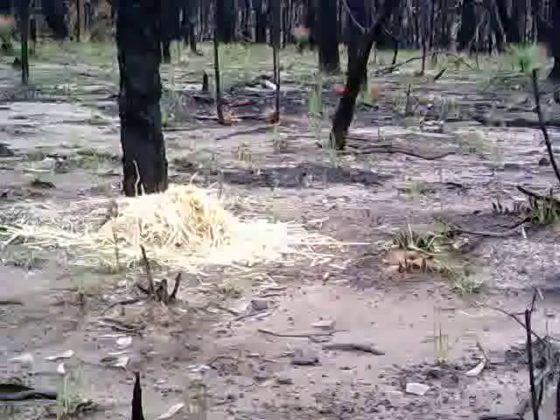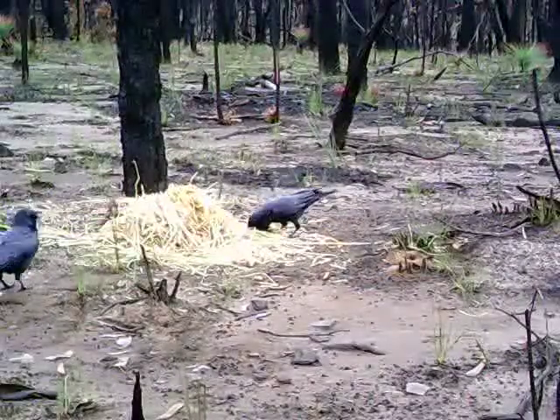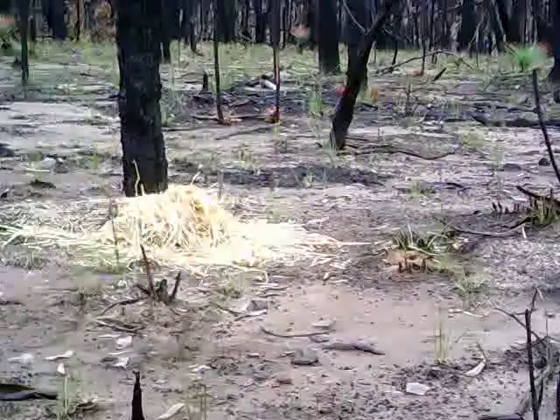And here, I decided to put these guys separate. This is a pair of crows having a bit of a fight. They're obviously disagreeing over something, more than likely food.